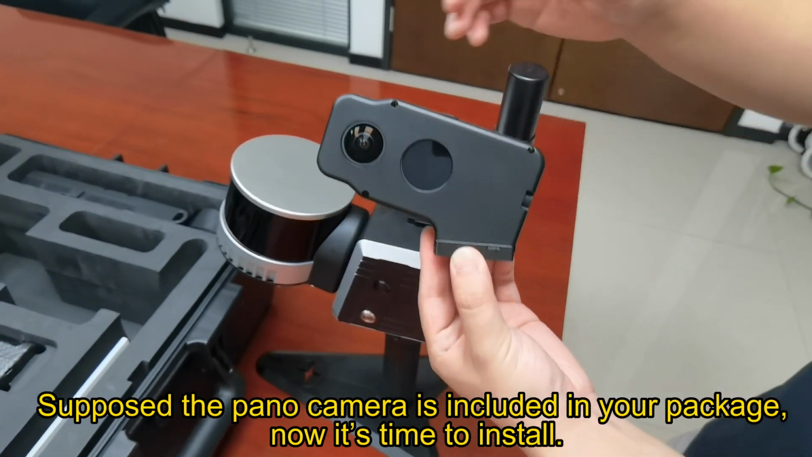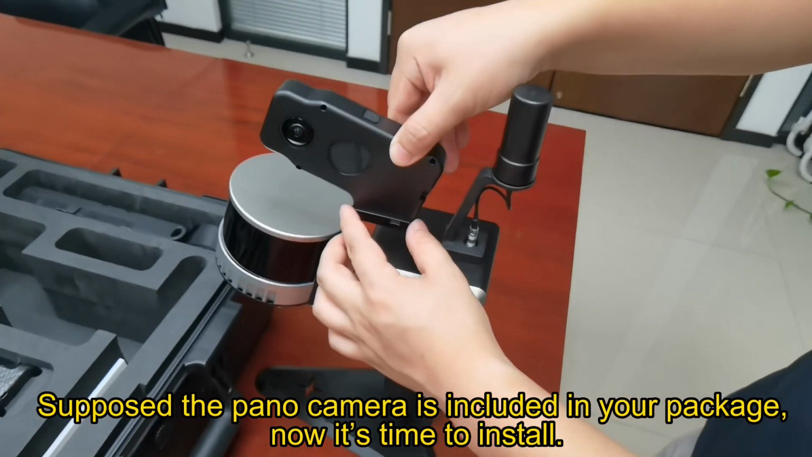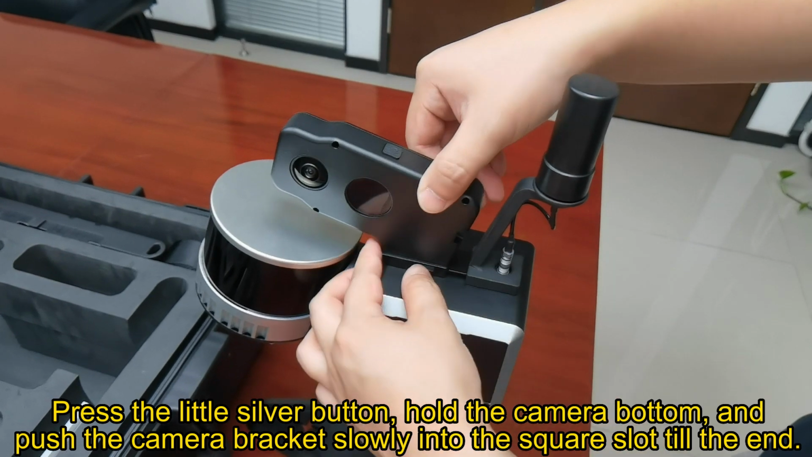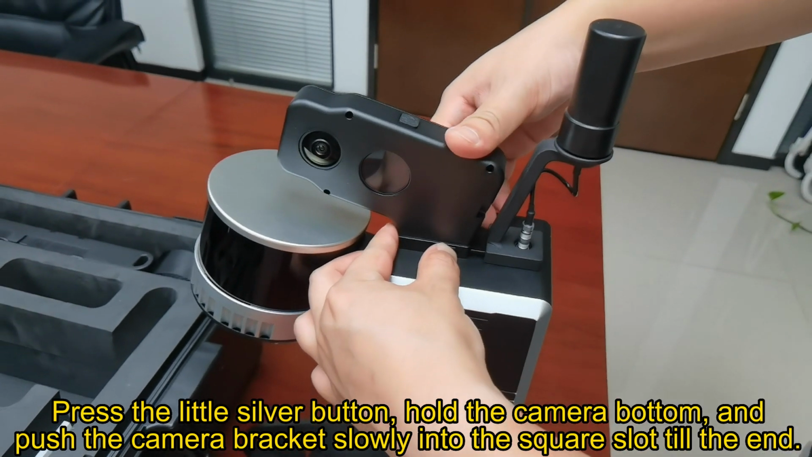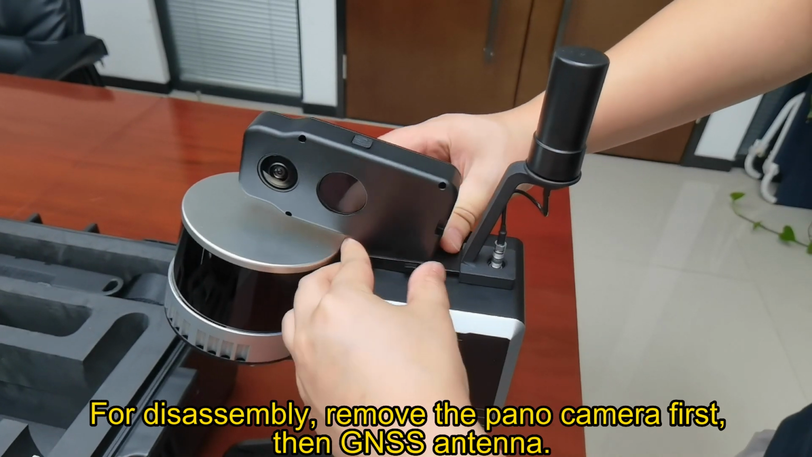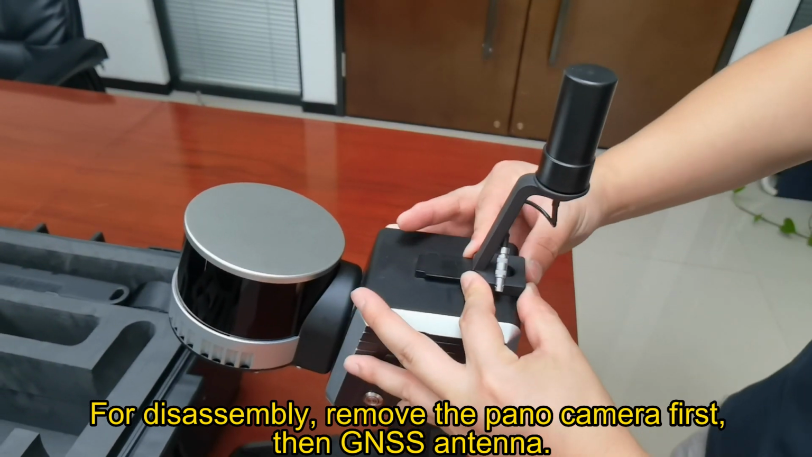Suppose the pano camera is included in your package. Now it's time to install. Press the little silver button, hold the camera bottom, and push the camera bracket slowly into the square slot till the end. For disassembly, remove the pano camera first, then the GNSS antenna.